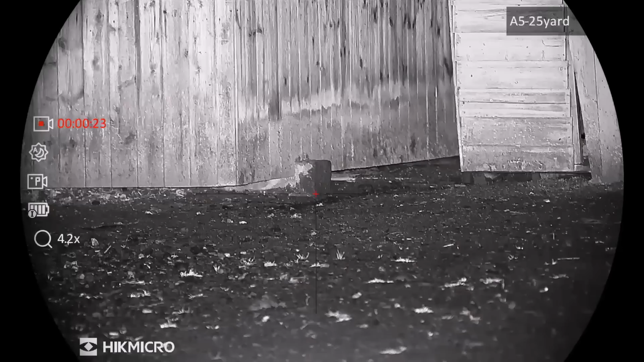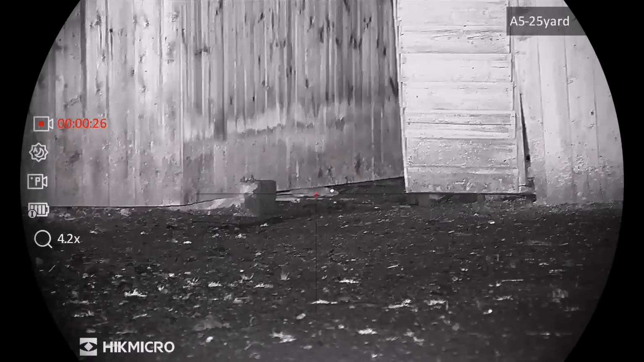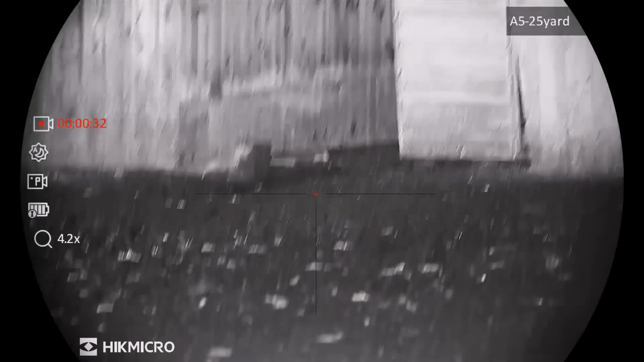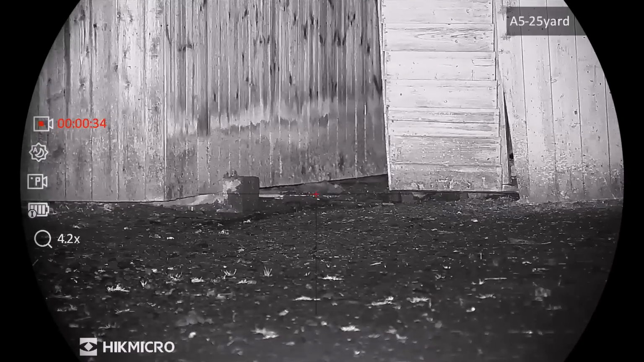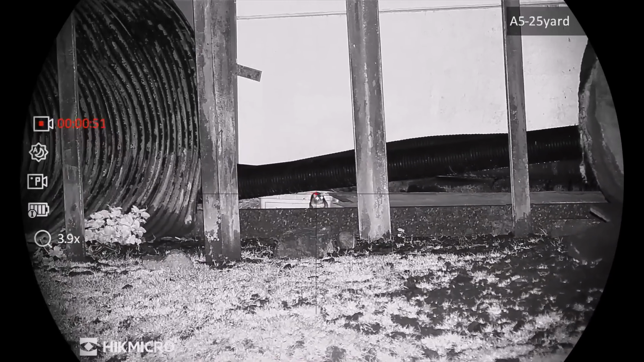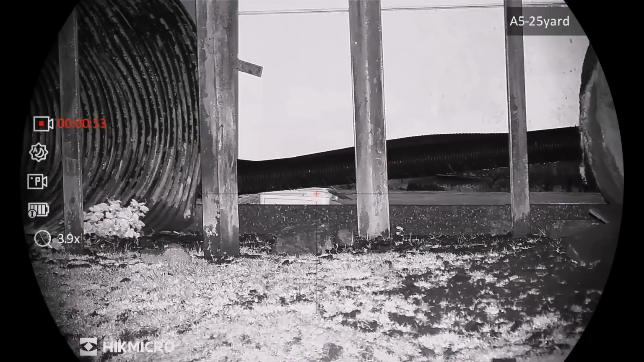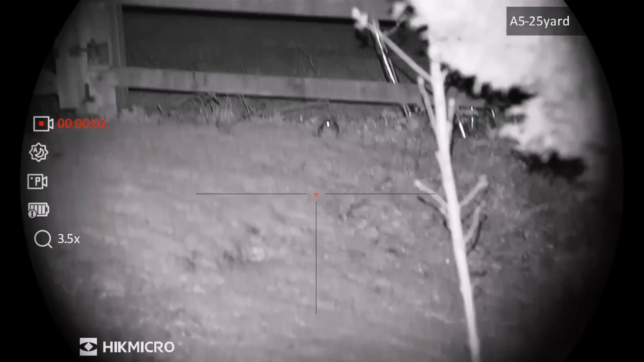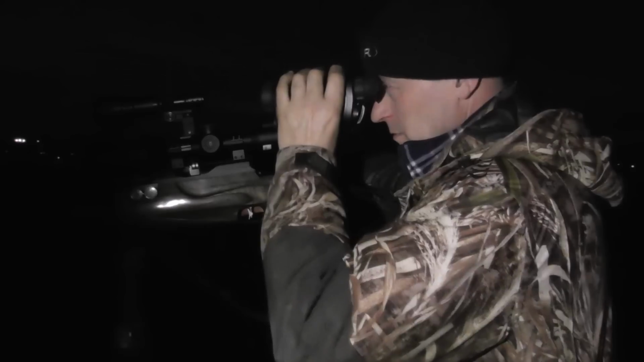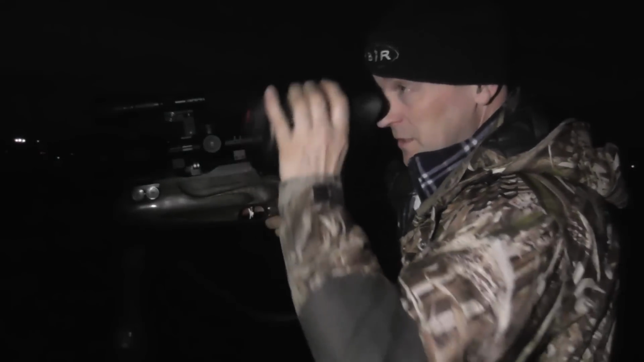There were a few rats here under a cabin. What I'm going to do, I'll stay here about another half an hour, and I'm going to try a different farm on the way back.